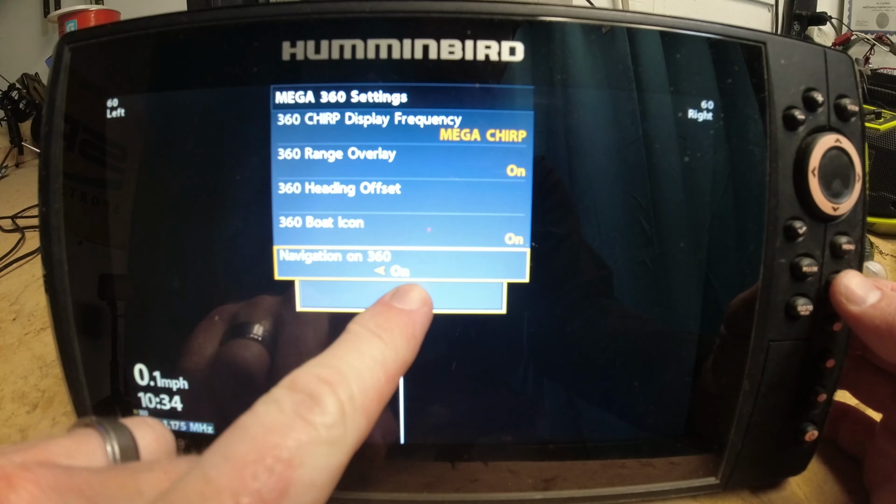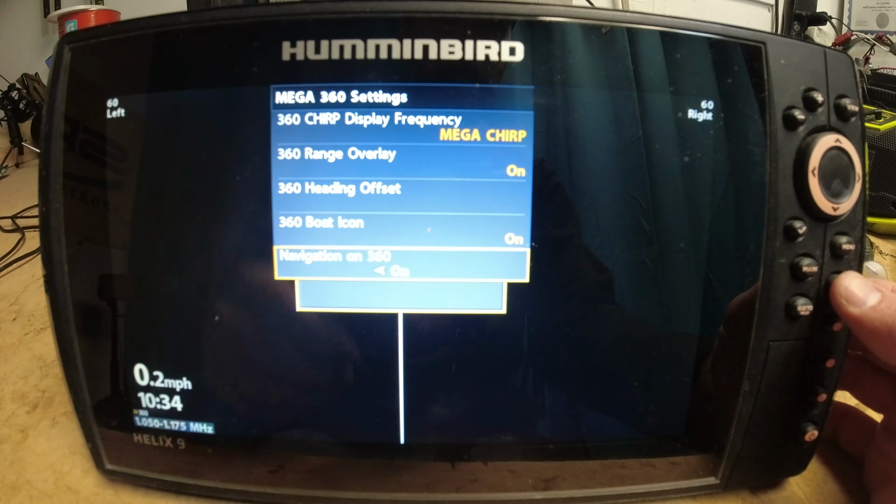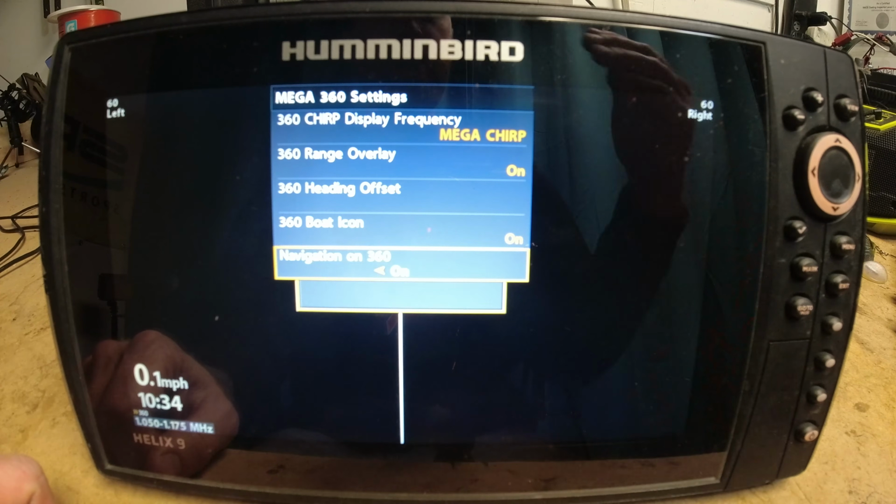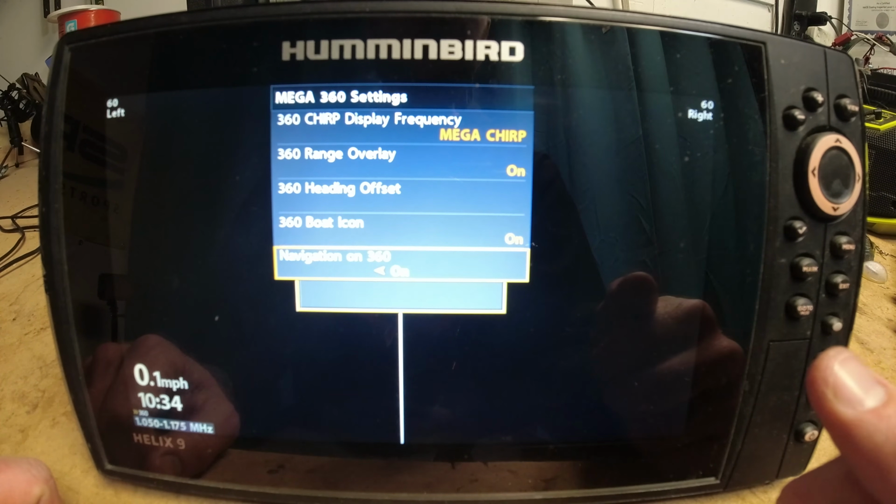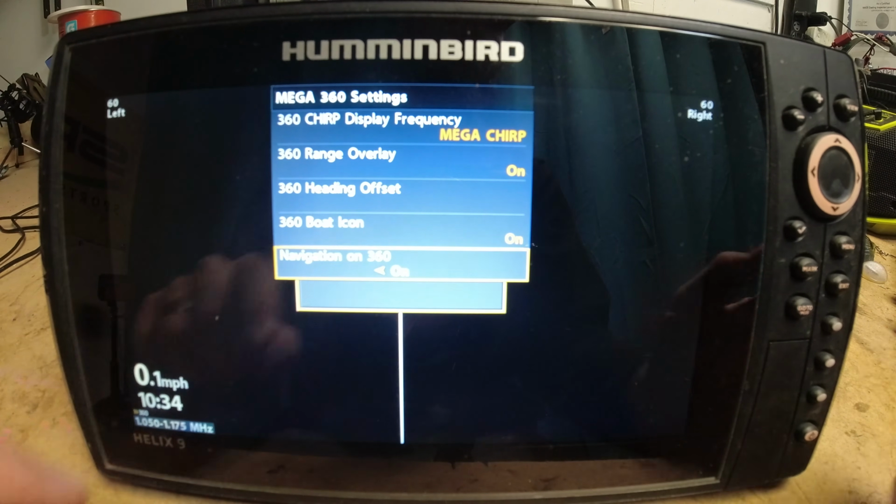This is probably the most important one to note. Navigation has to be on, or you're not going to be able to mark waypoints. If you're trying to figure out how to mark waypoints on your Mega 360 and you have a heading sensor, or you're using the heading sensor that's built into your iPilot Link trolling motor, this setting has to be on. Very important.